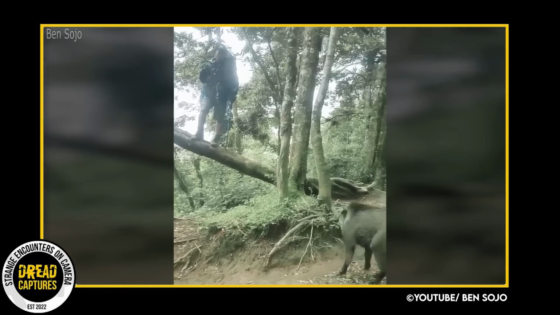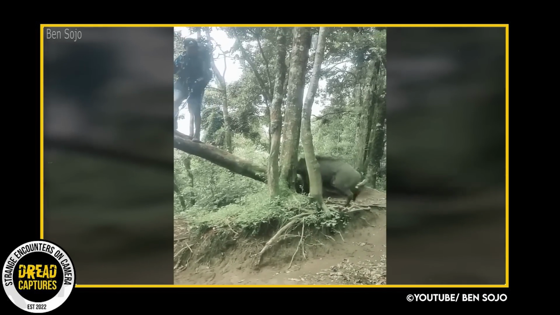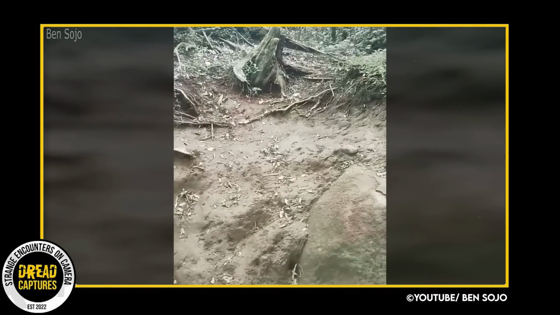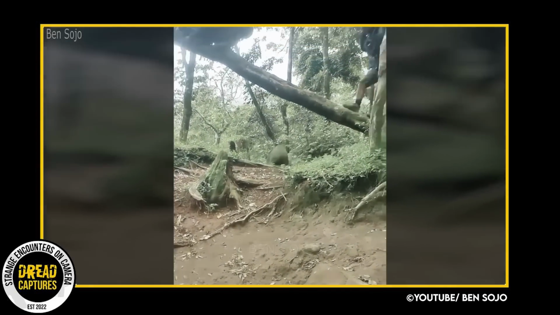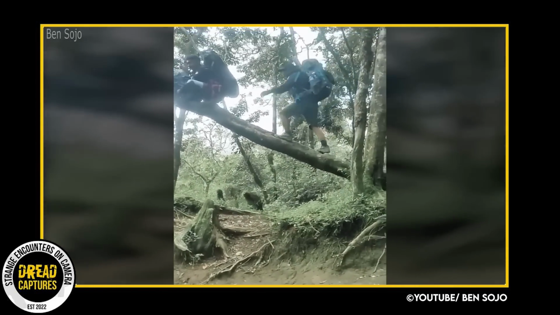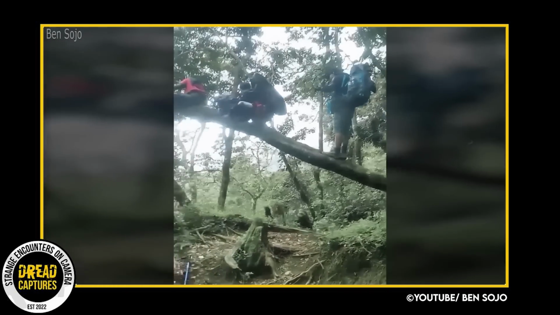As you can see here, hikers are trapped on a log after being confronted by a wild boar while on a hike. They got extremely lucky that this tree was here, and due to the hooves of the boar, this is about the only place he can't get them. Boars are extremely territorial and will stop at nothing to get you out of their space. And researchers have even said, boars are just grumpy. They're mean.